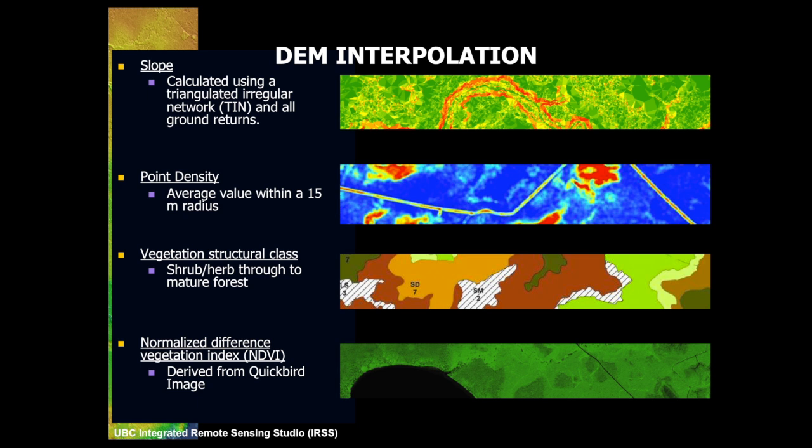We've been doing a little bit of work trying to look at those vegetation features that I talked about. How important is the slope? How important is the vegetation cover above the terrain? How important is the structural class of that vegetation? So we've been looking at those different types of layers and then comparing that to a LiDAR data set that we have near Tofino on Vancouver Island.